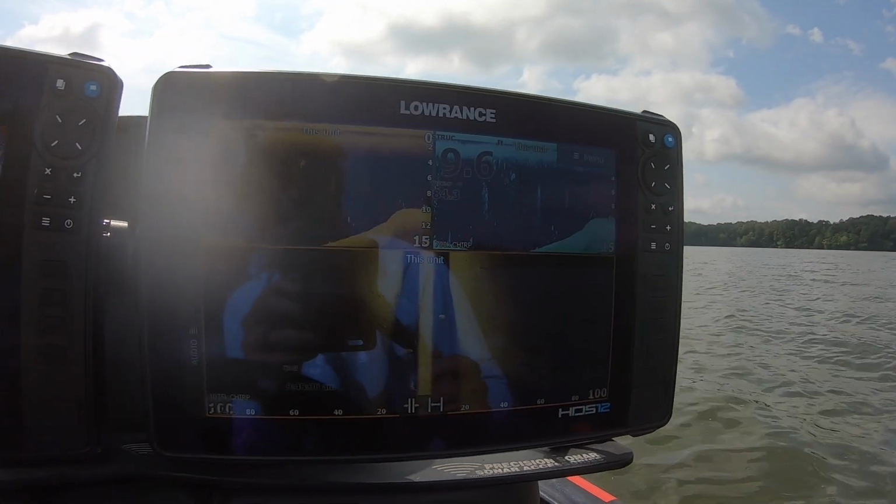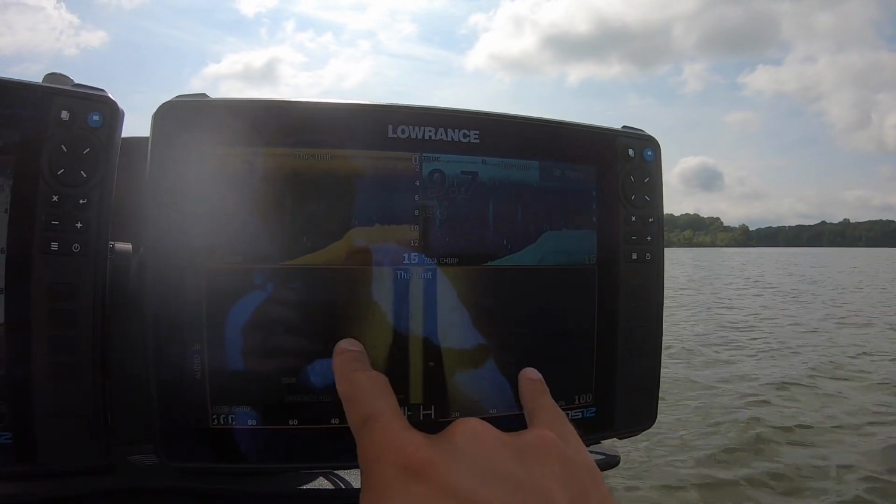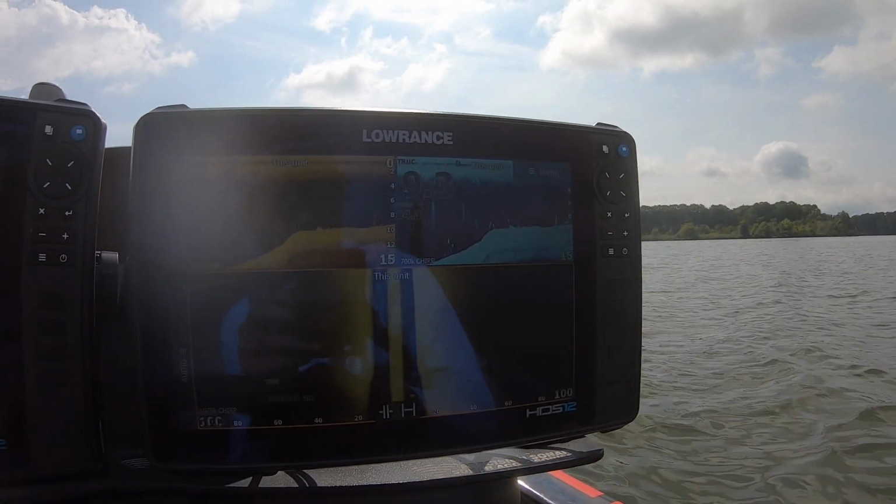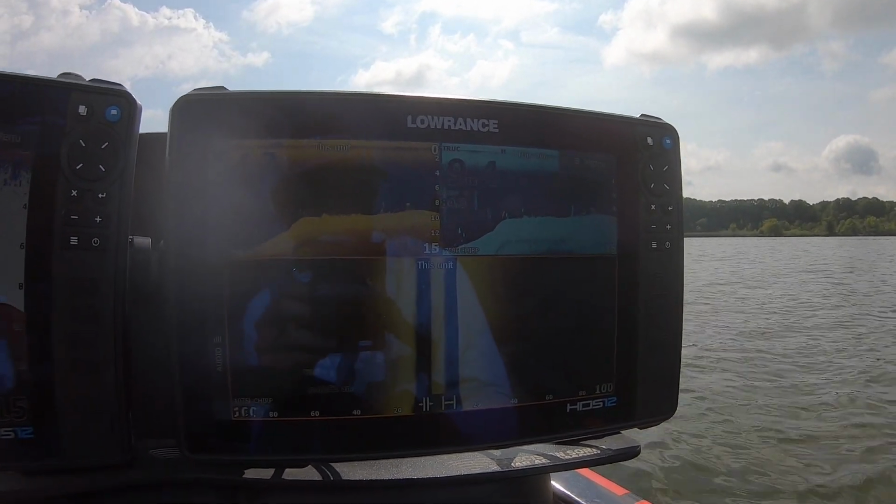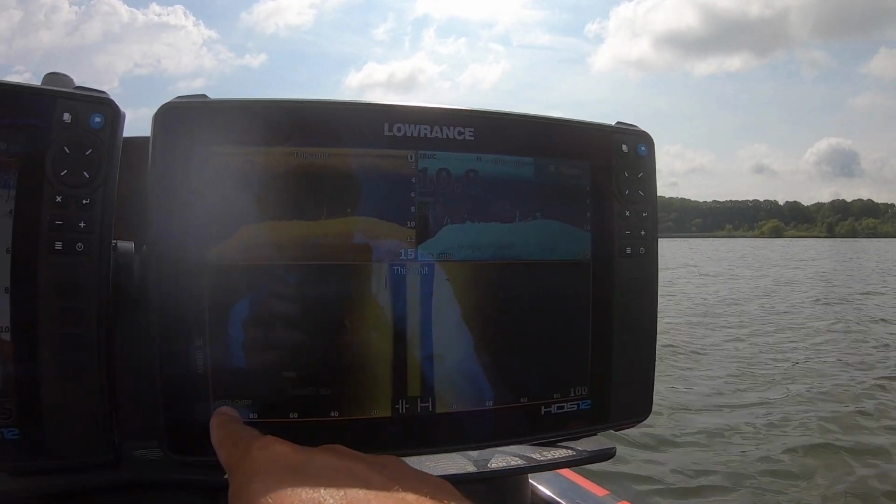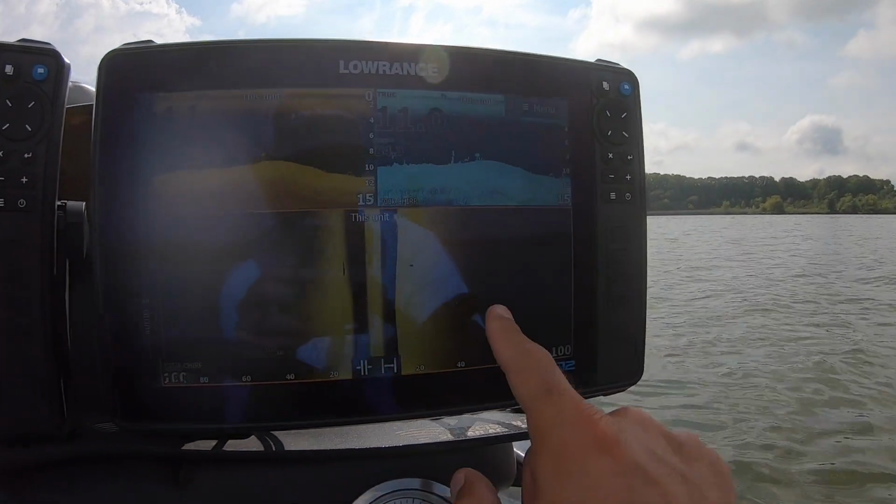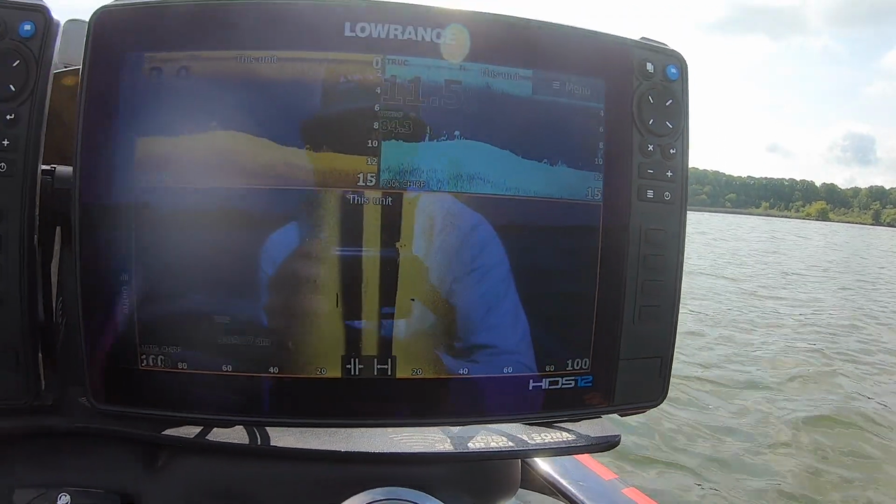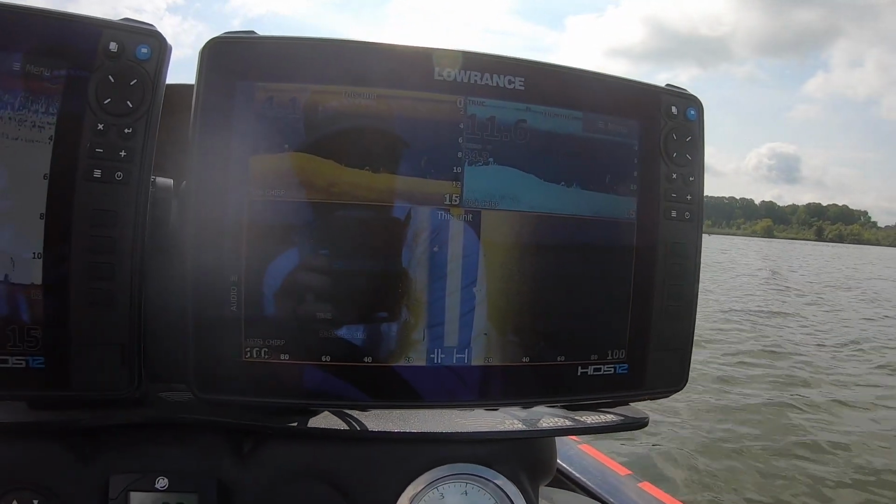And over here on this unit, this is a HDS Pro 12 Lowrance. I've got a full screen of side scan. I've got it set on 100 feet on either side, and I am running the 3-in-1 HD transducer this year, which gives me the 1075 chirp kilohertz side scan, which is really good side scan. You can see some fish right there. There's some more fish right there on side scan. Really good side scan. That's a new transducer that Lowrance came out with this year.